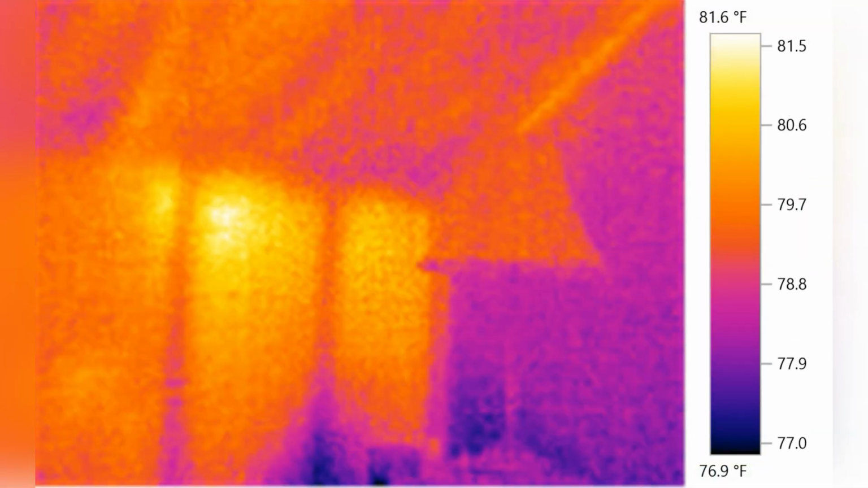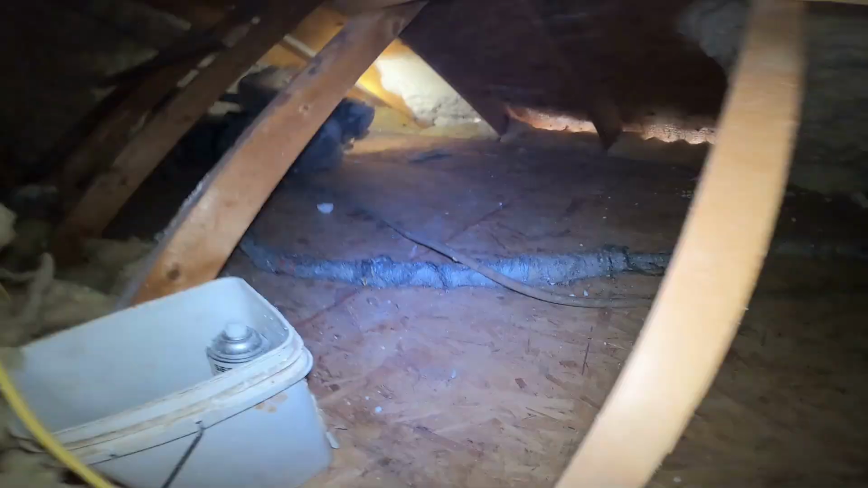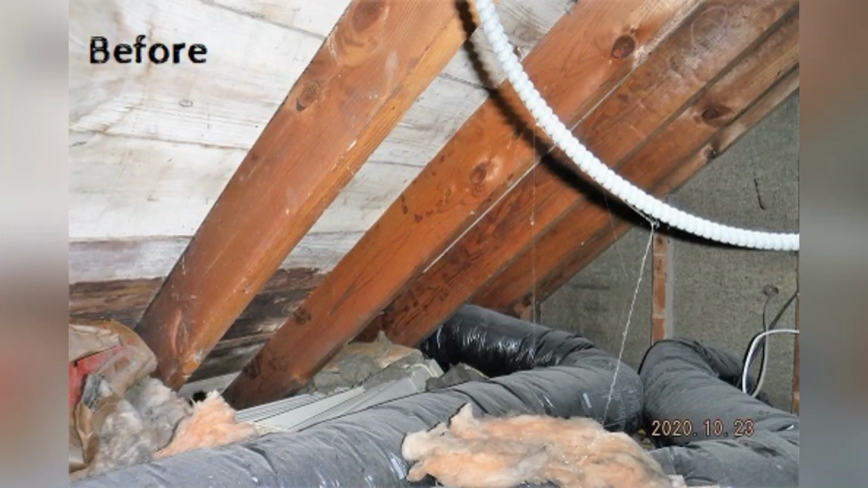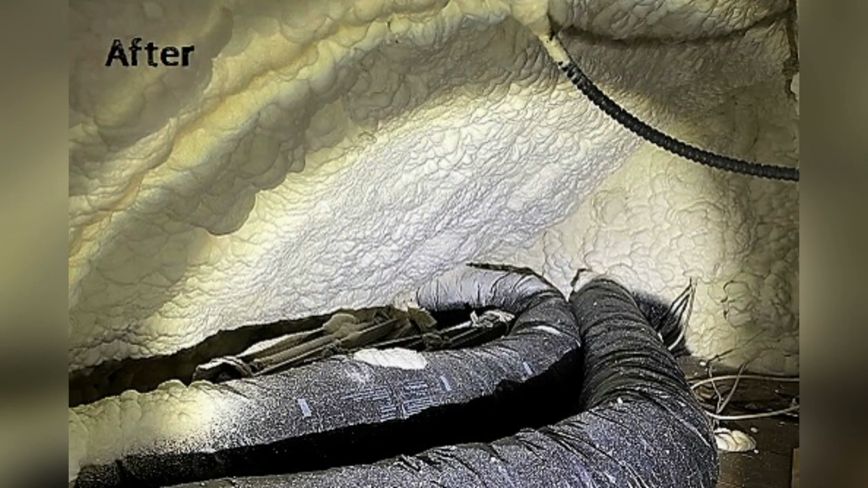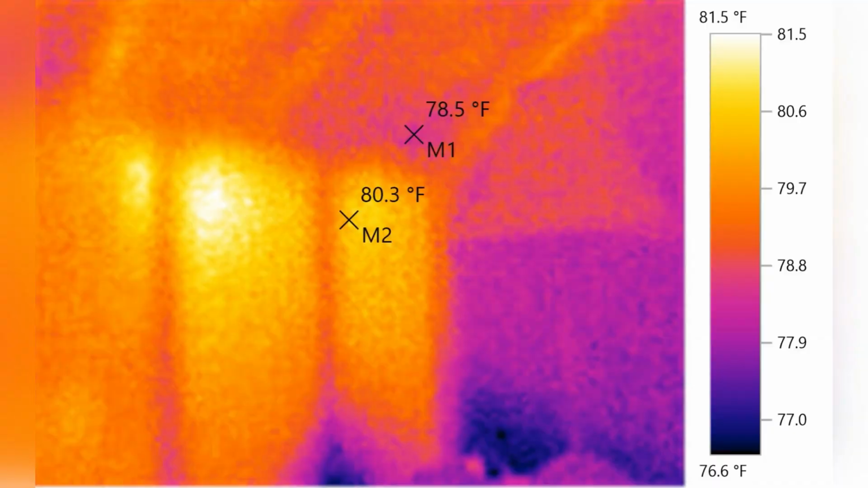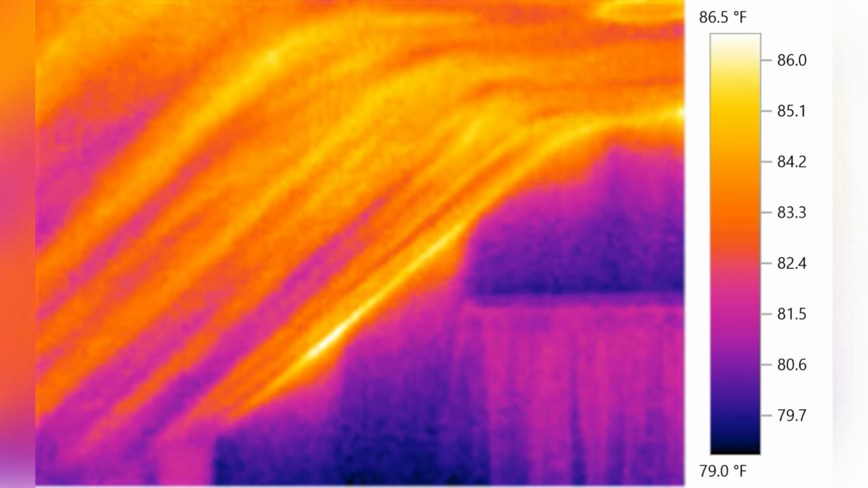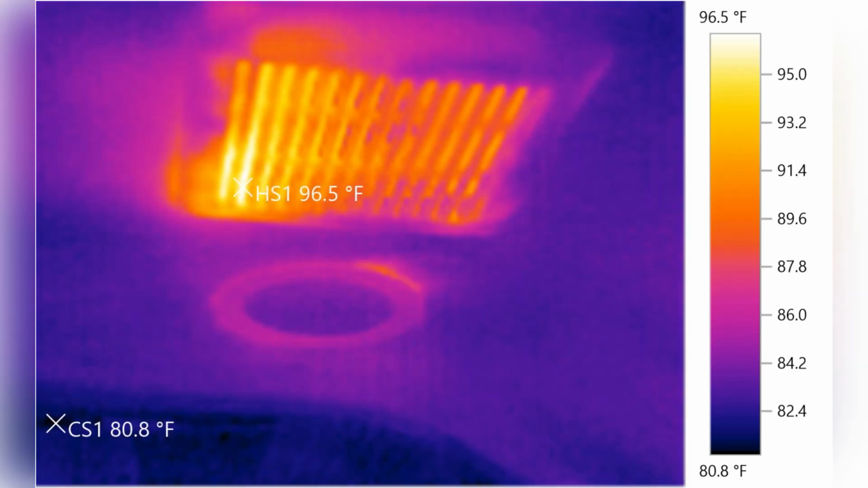This was an easy one today based on the age of the home, the homeowner's lack of summer comfort, and the infrared readings. This house is a great candidate for an insulation retrofit. We may look at open cell spray foam for the roof deck or possibly an all-out conventional approach with traditional materials after air sealing, of course. Either way, there is only one place the efficiency and the comfort in this home can go, and that is up.